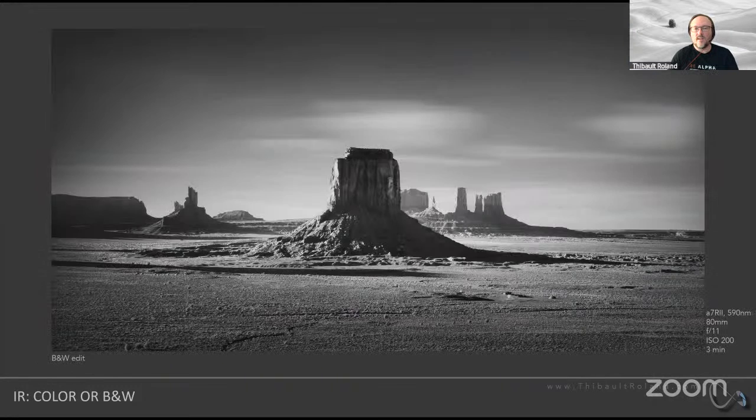But at the end of the day, what it means also is that it does require a little bit more skills in editing. So it's kind of a give or take. It's much easier in camera, but it does require a little bit more finicking in editing. If you wanted to keep it as simple as possible in editing, my recommendation would be to get the standard IR conversion, which corresponds to 720, where you don't have any color left anymore. And then you essentially are going to have an almost straight on black and white conversion.